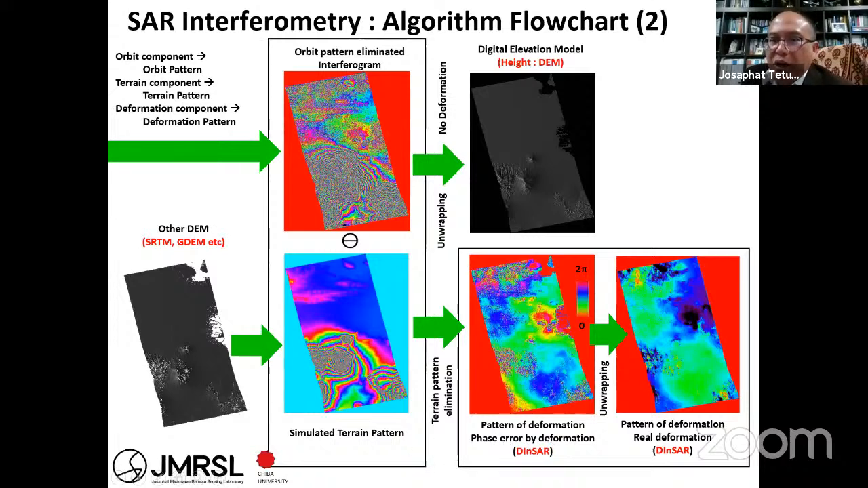We call this D-InSAR. And then after you do the unwrapping, you can get the real surface change.